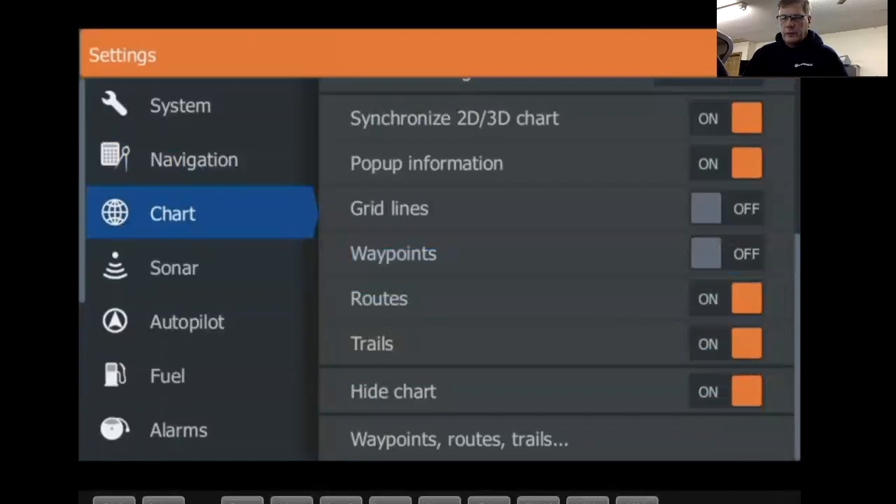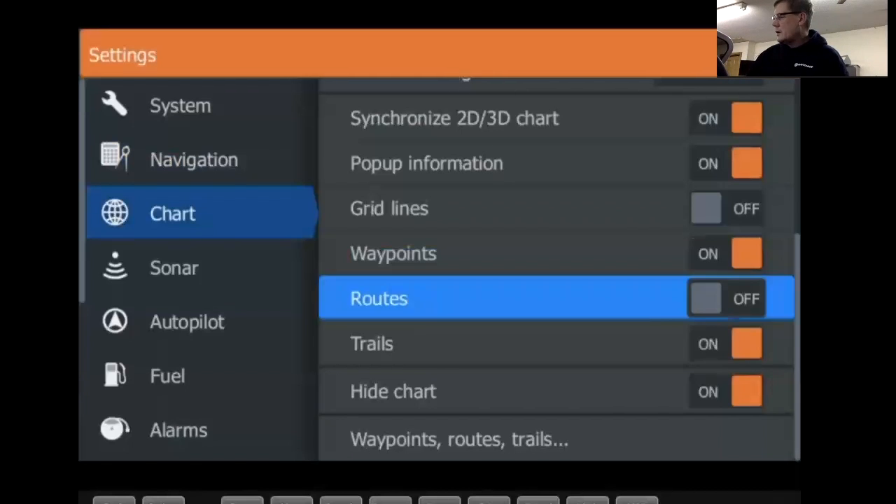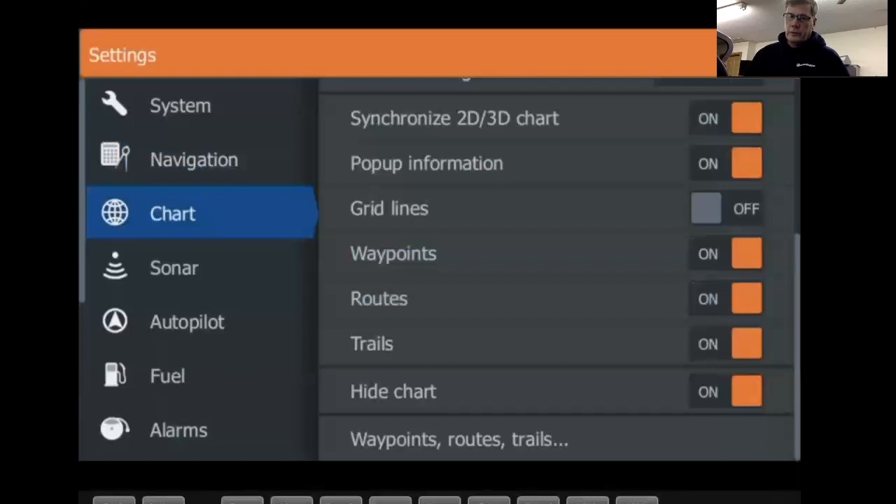So I've had this question a couple times, where all of a sudden somebody says, I can't see waypoints on my screen. Go into your settings and charts and see if that's turned on or off. Again, that will show waypoints on the screen. Routes, if I turn routes off, it's not going to display any routes on my screen. Hide chart is going to hide the chart.